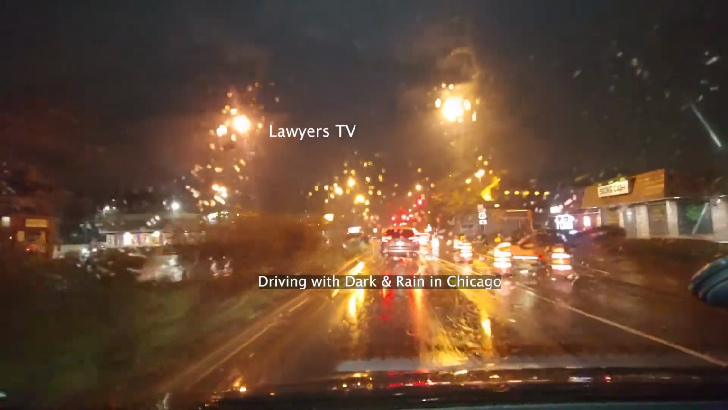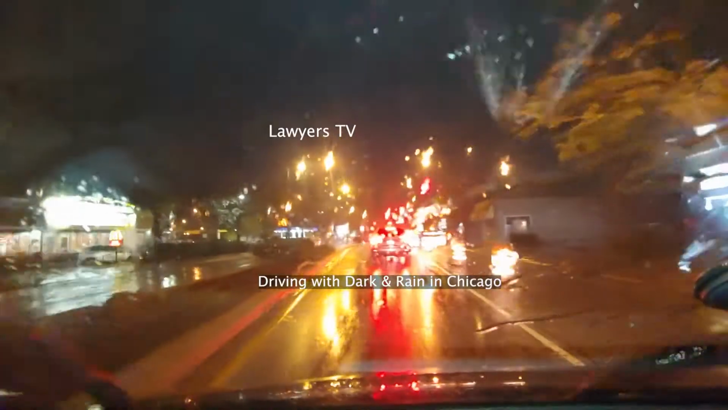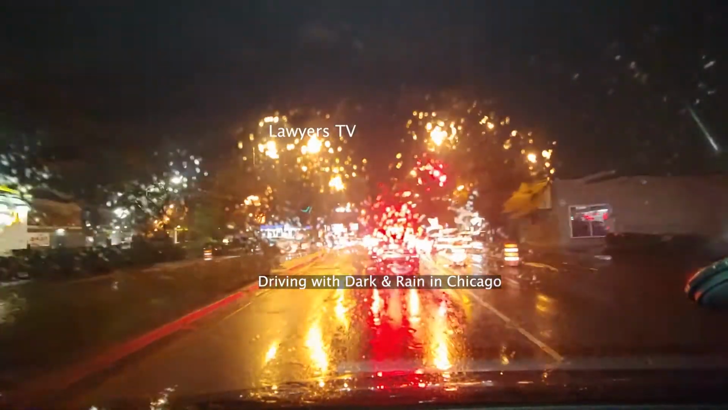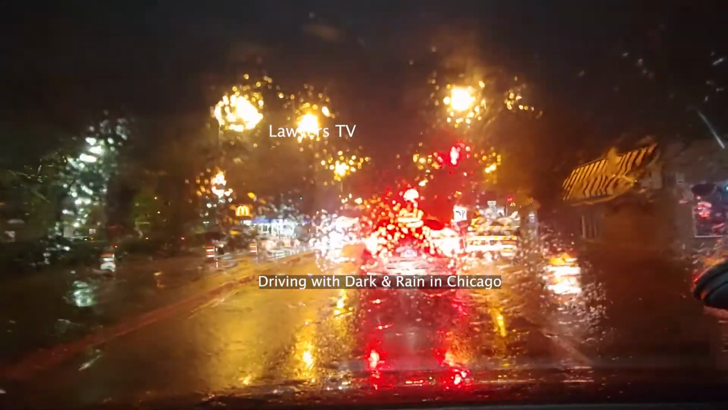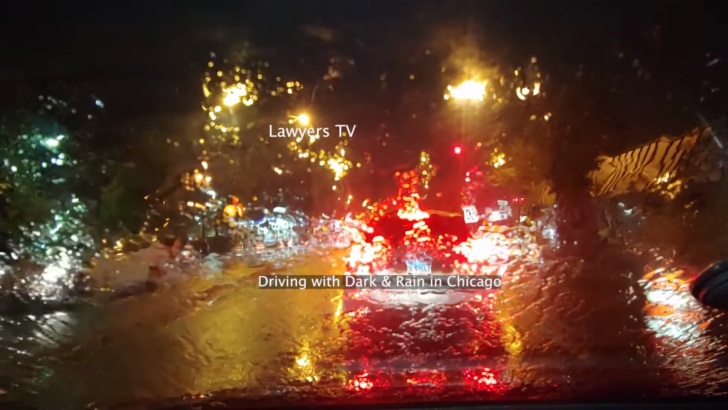See, this is green, yellow and dark mixing together like that. See what a beautiful look. This is around the city, north suburb of Chicago.